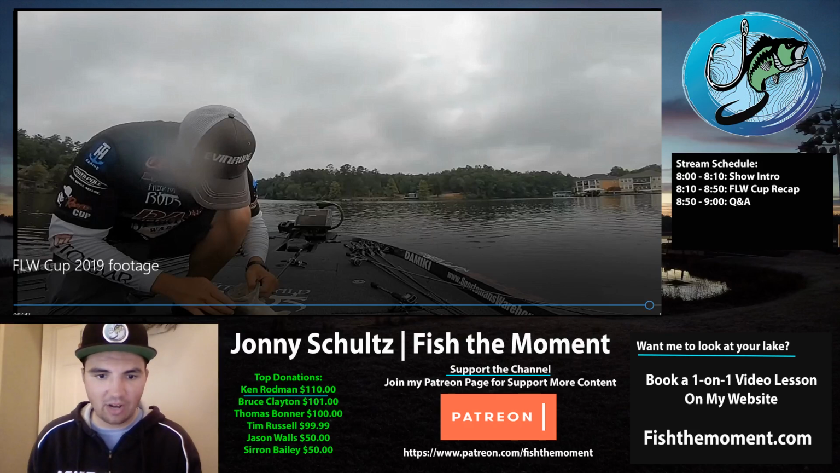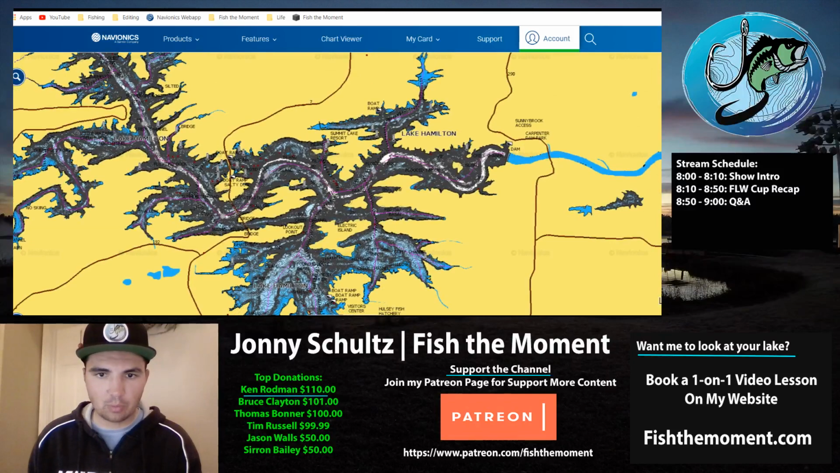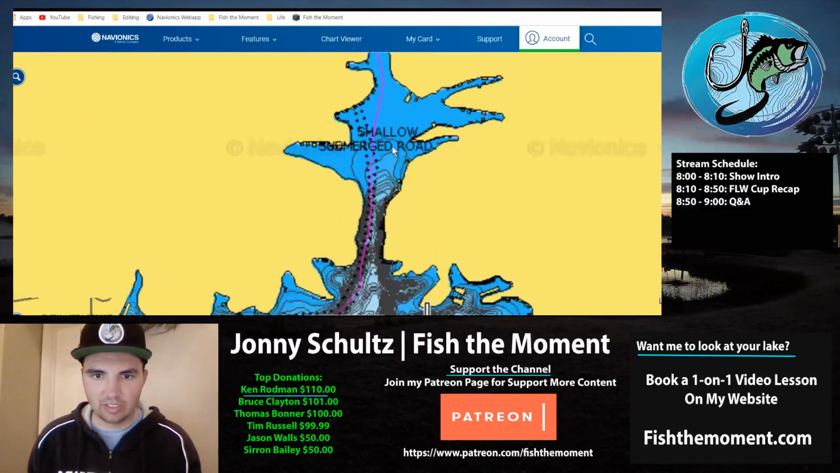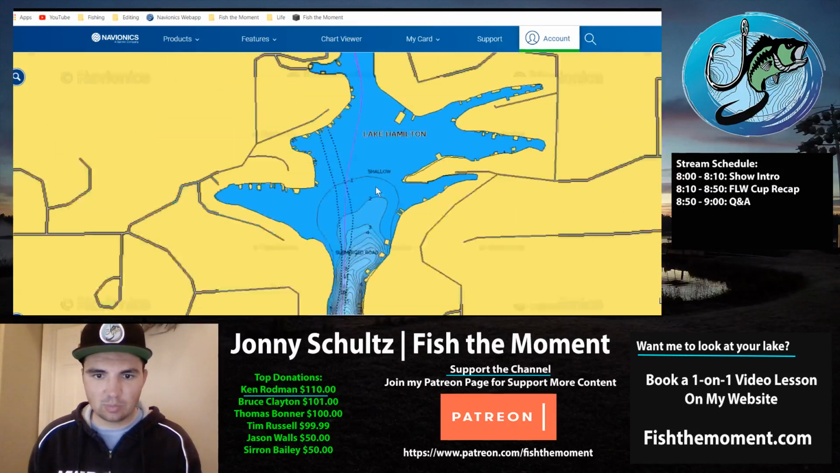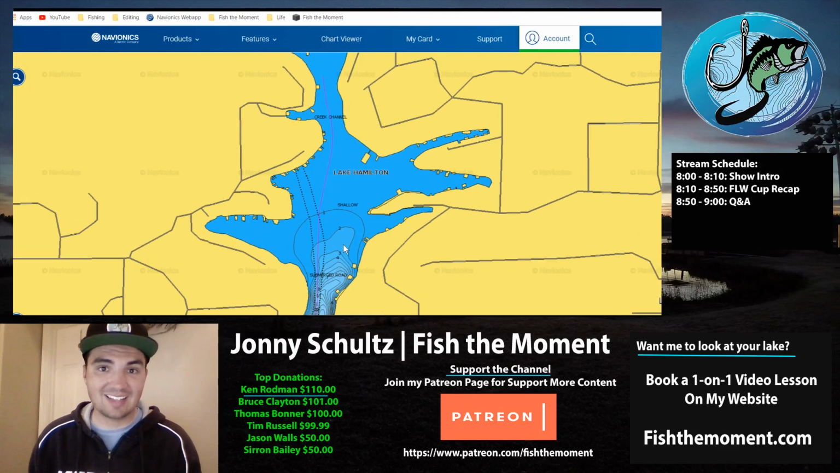And so if we take a look at the area he was fishing exactly, he's fishing back here, if we go up from the boat ramp, back in Hot Springs Creek. And this area looks super shallow because it is super shallow, and you're catching it back in here, which I'm like, man, this does not look like the winning spot of an FLW tournament in the middle of August.